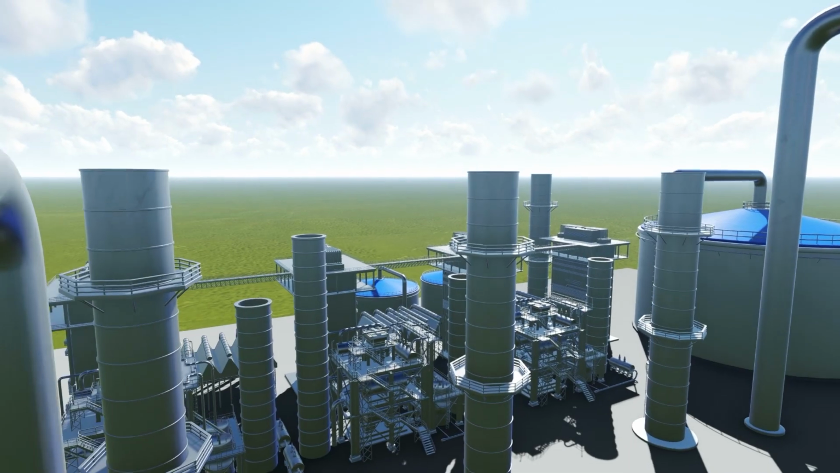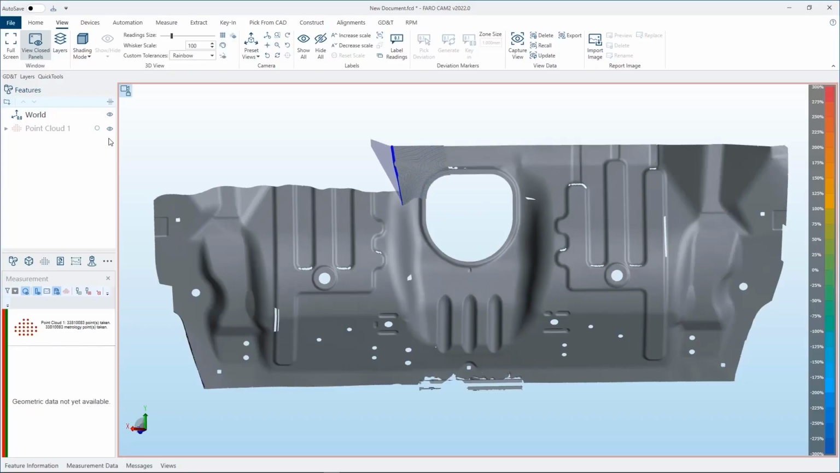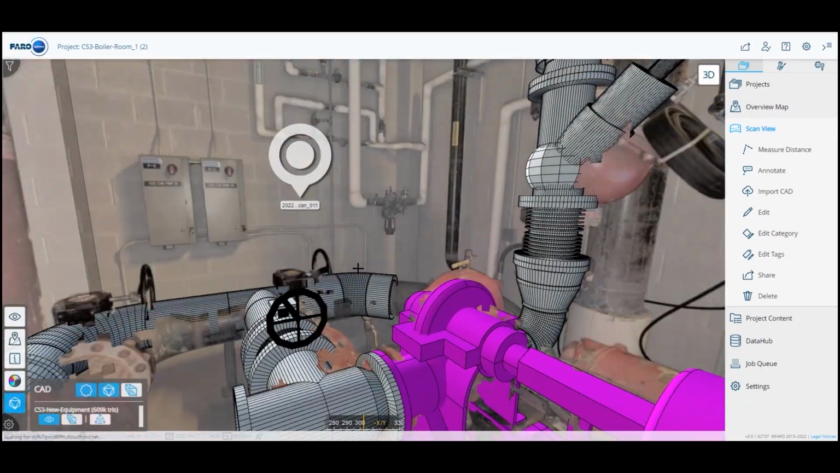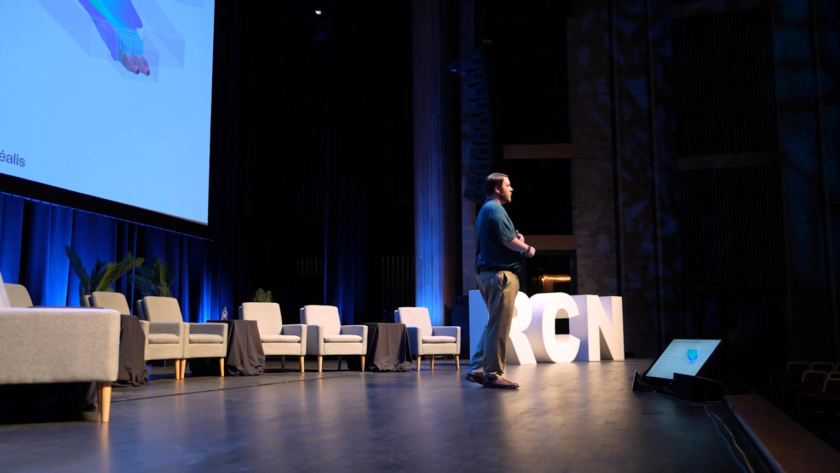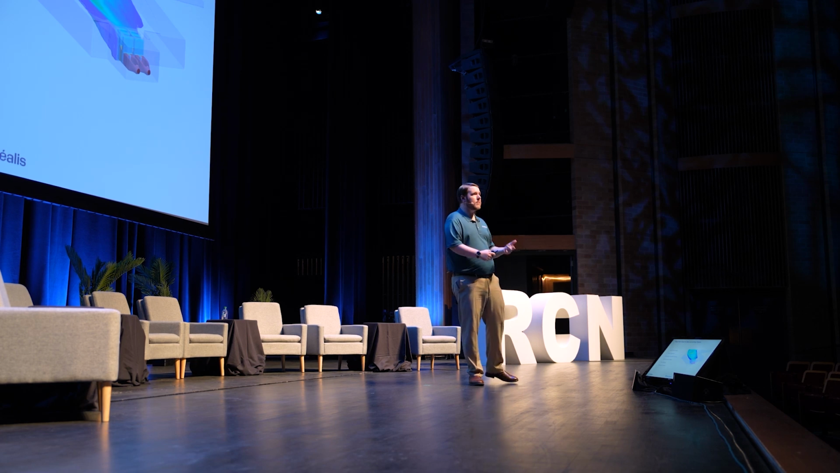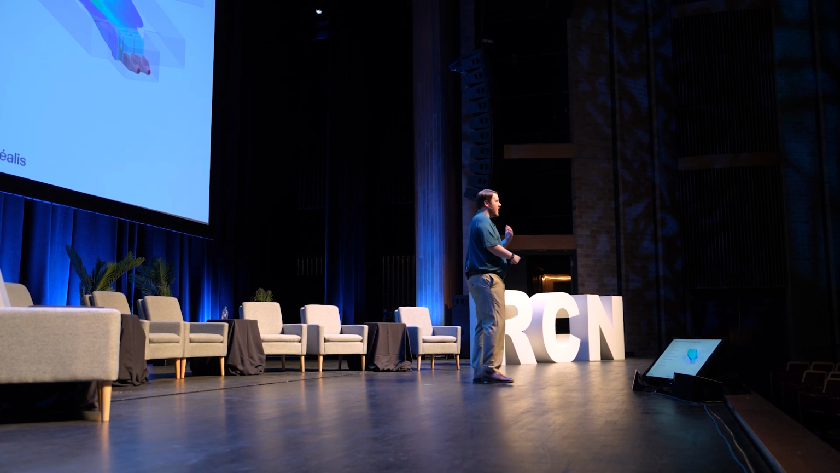We're looking at the ability to take 3D data, overlay that with your point cloud, validate that the design that was generated is actually matching up with the realistic point cloud in the real world environment. We want to be able to do flow analysis. This is a hydroelectric facility. We need to know how much fluid is going through that facility at any given time.